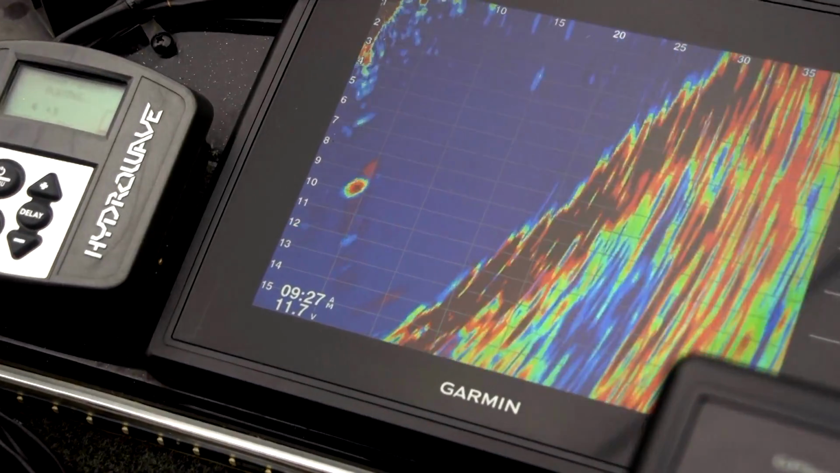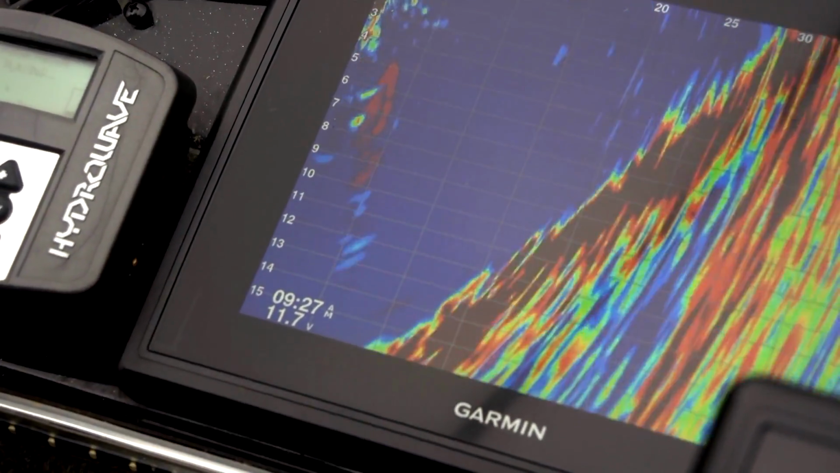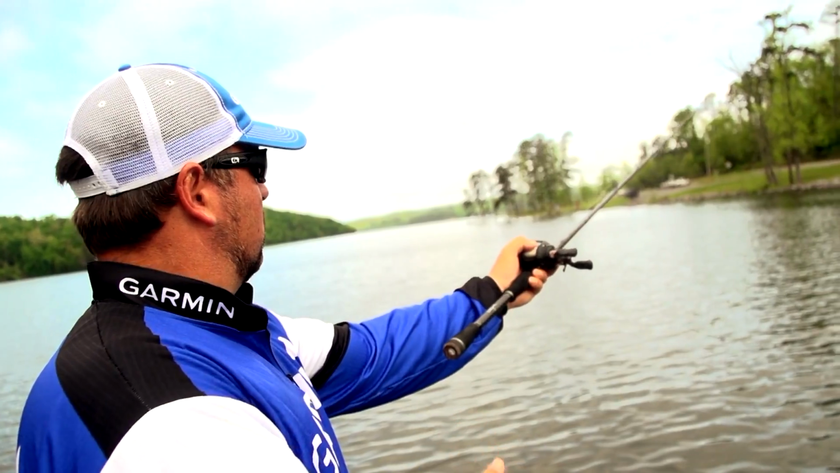We can see our lures coming in. We can choose the proper lures for the depth the fish are in. You know, you're running a crankbait and it's running 4 to 6 foot. Fish are down 8 to 12. Change crankbait, you'll see it coming back in. You get yourself a deeper diving crankbait, and you're right in the strike zone.